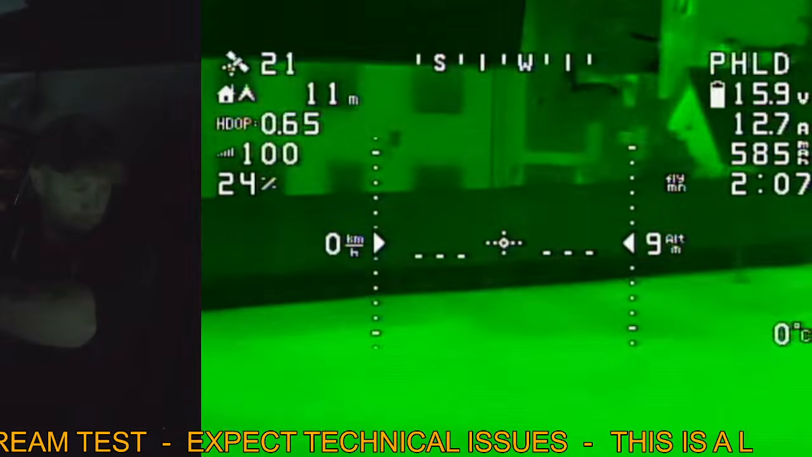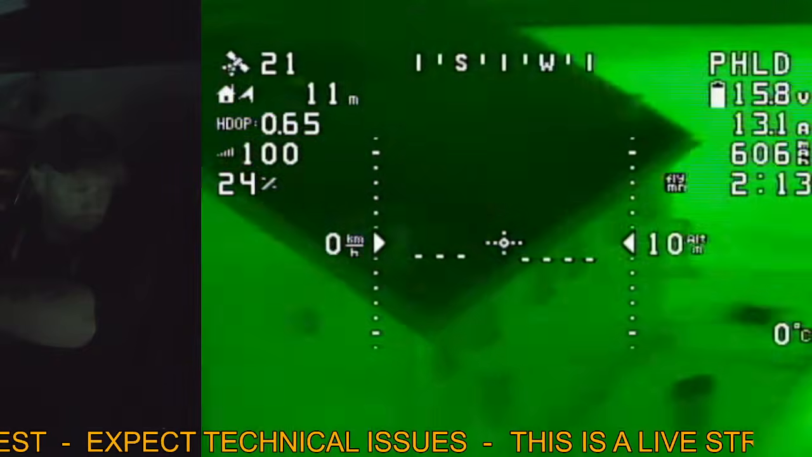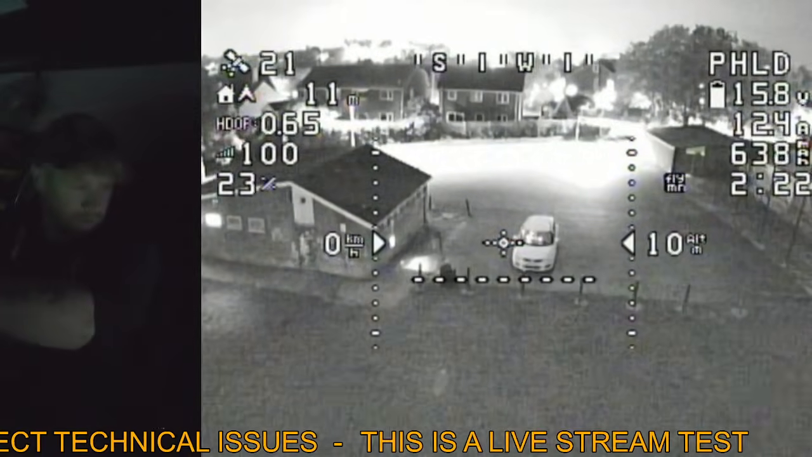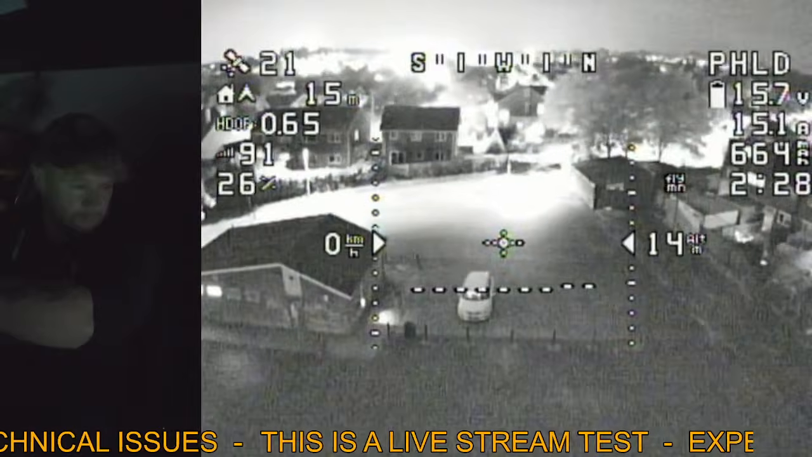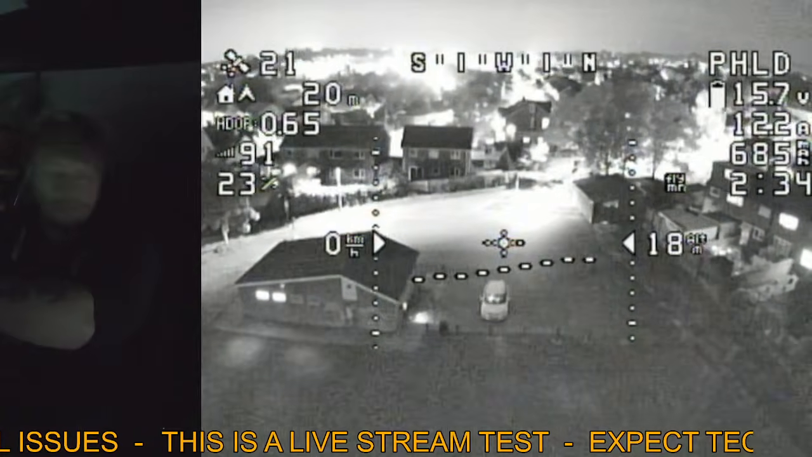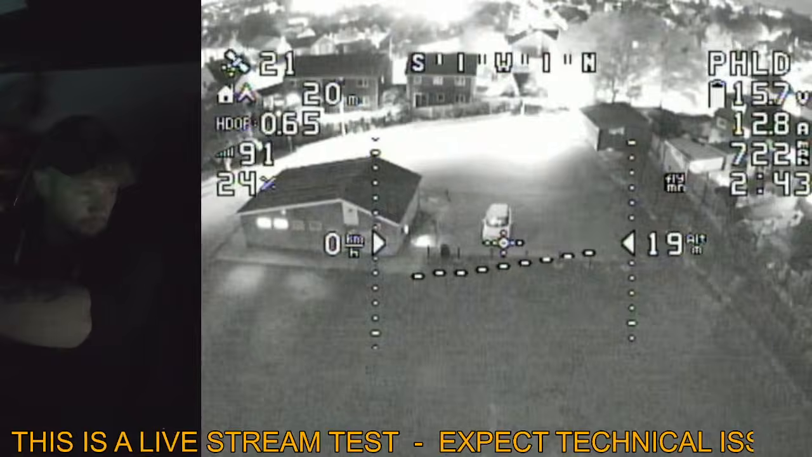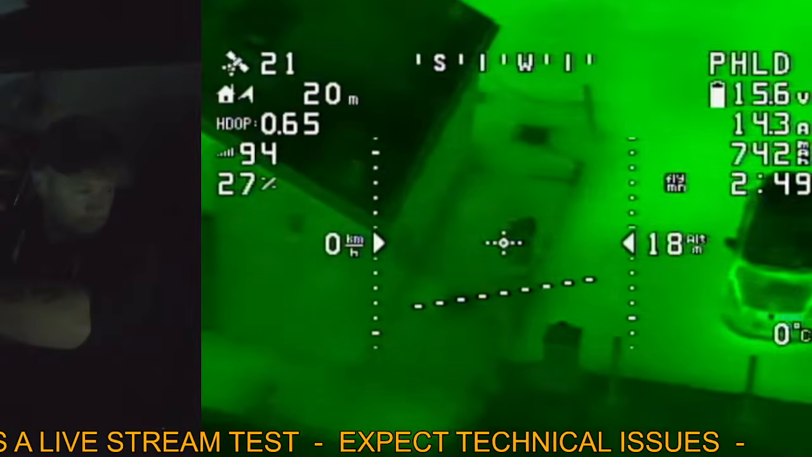Let's have a little bit of a look around while we're here as well. There's a little building beside me here. Might actually still be a little bit too close. Let me just climb up a little bit and also move back a little bit. So one of the problems with the thermal camera is it's got quite a zoomed in lens. With the ultra low light camera I'm using now, it's a nice wide field of view, but when I switch to the thermal, as you can see, it's quite a lot more zoomed in. But it still works well though.